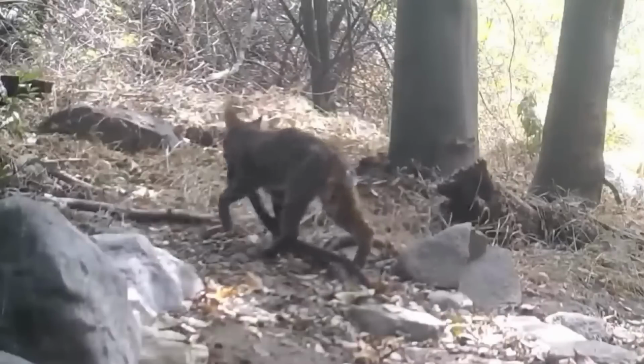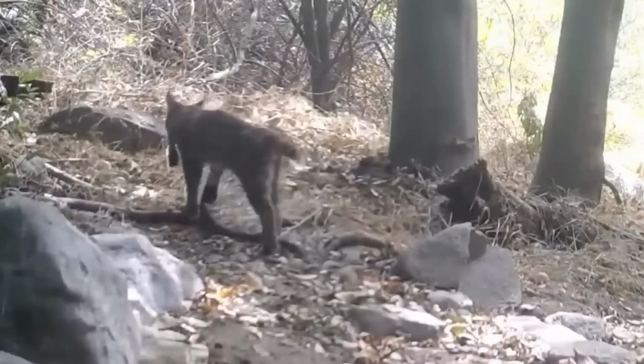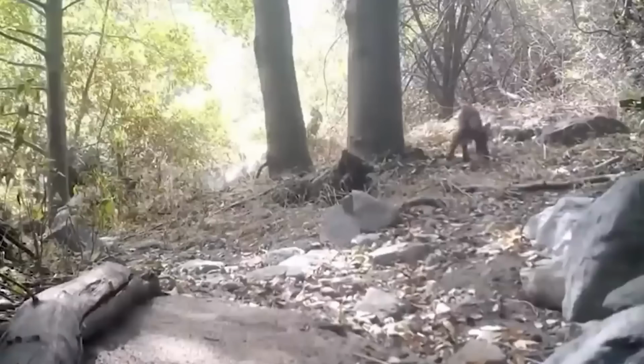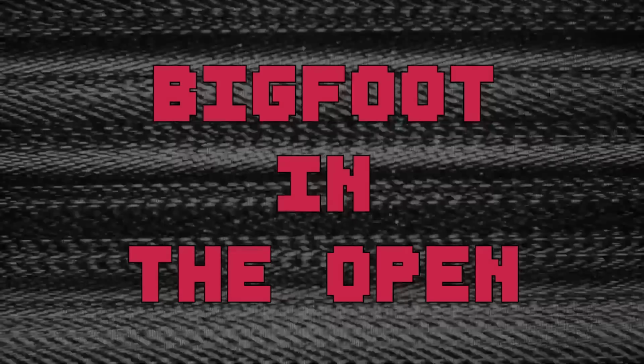The feline quickly takes the snake up the hill, before taking what looks to be a few nibbles. Who knows if the kitty decided to make a meal out of the kill, but he sure looks proud.